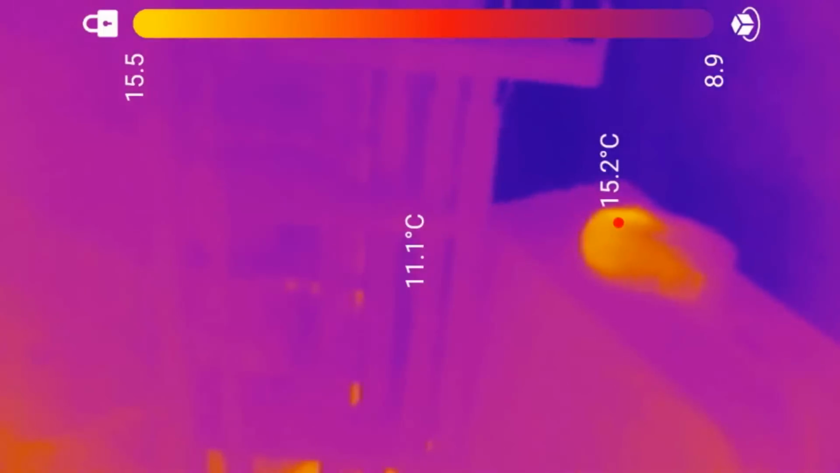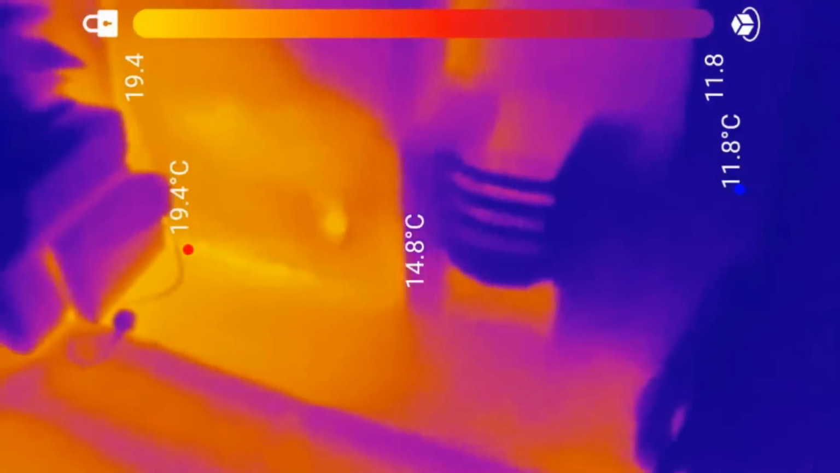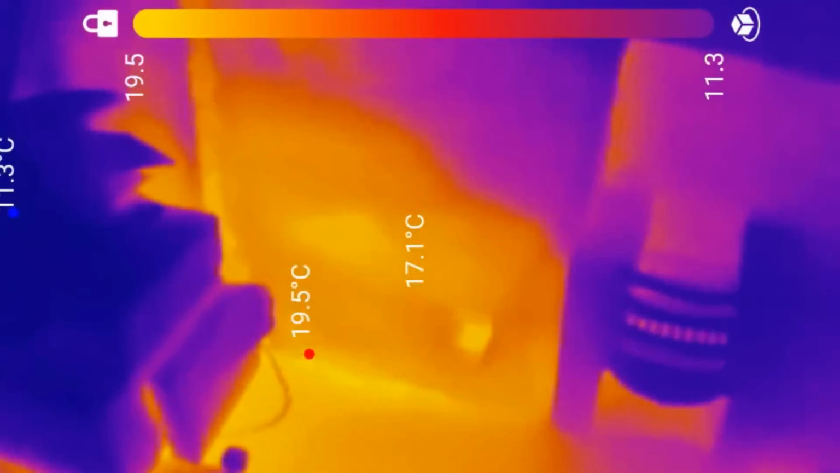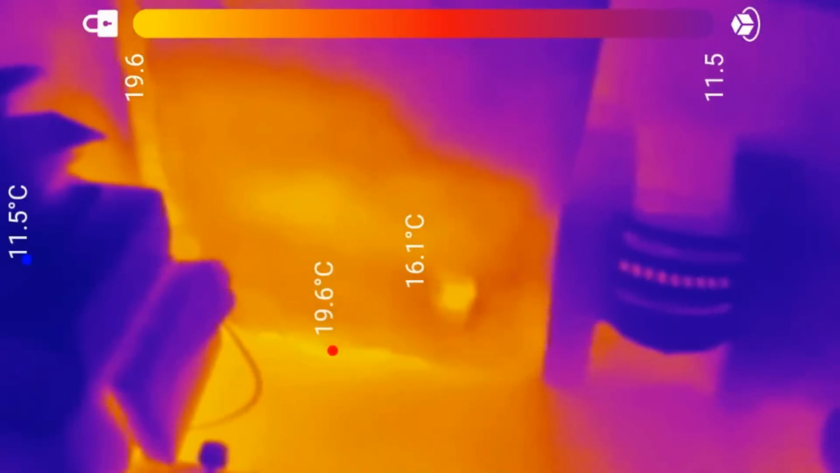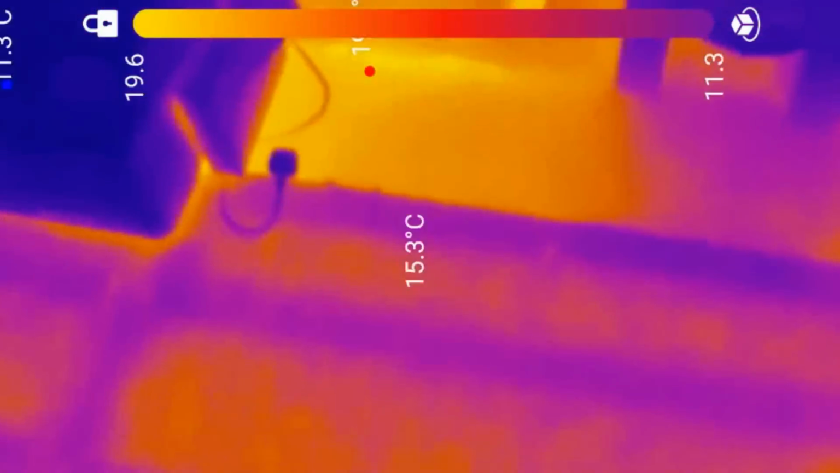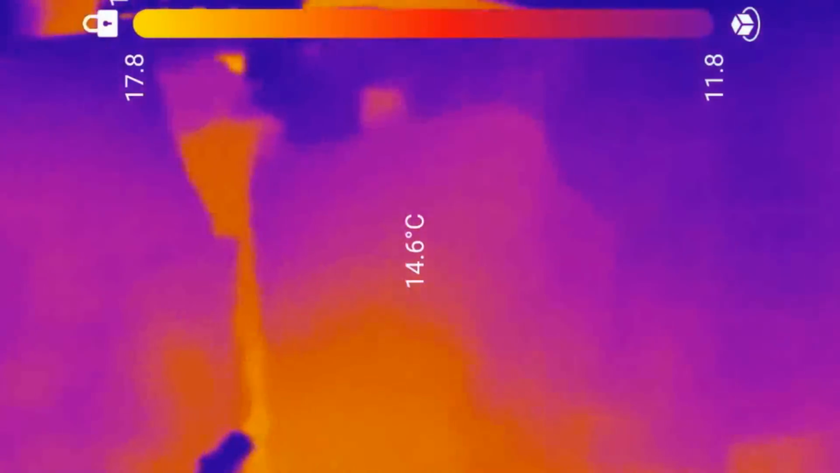But the heat from the range upstairs is great. That hearth's 19 degrees. And what about the wall? The wall of the fireplace is 14 in its sort of coldest spot, really.